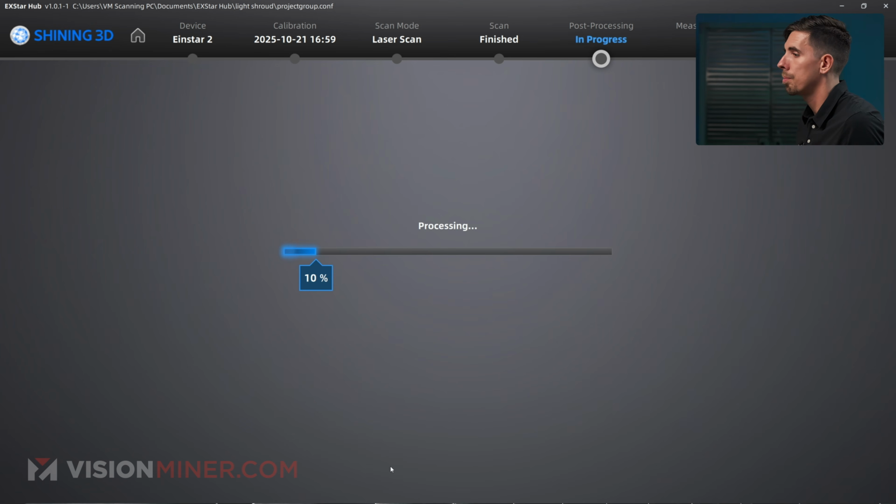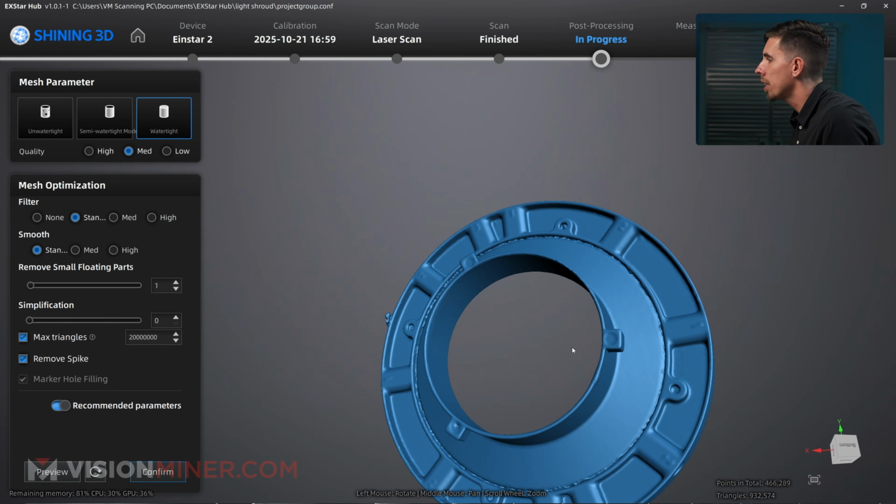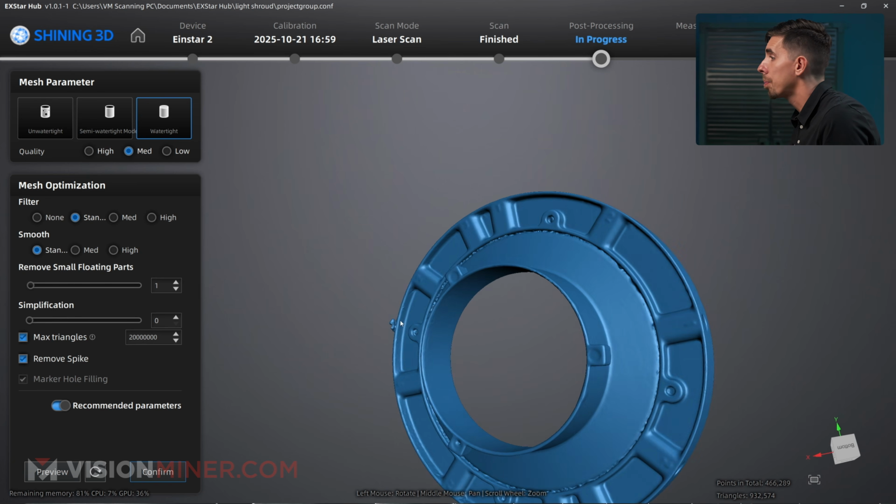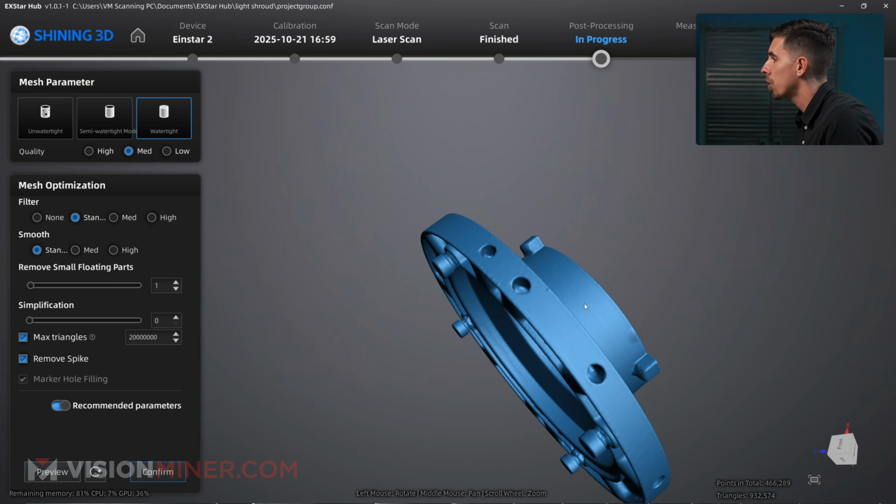Let's do watertight. Preview. Still quick. Looks like it filled it all in nicely. So depending what you're using this for, you could pretty much go and print one of these. You could get a little more data on the top there.